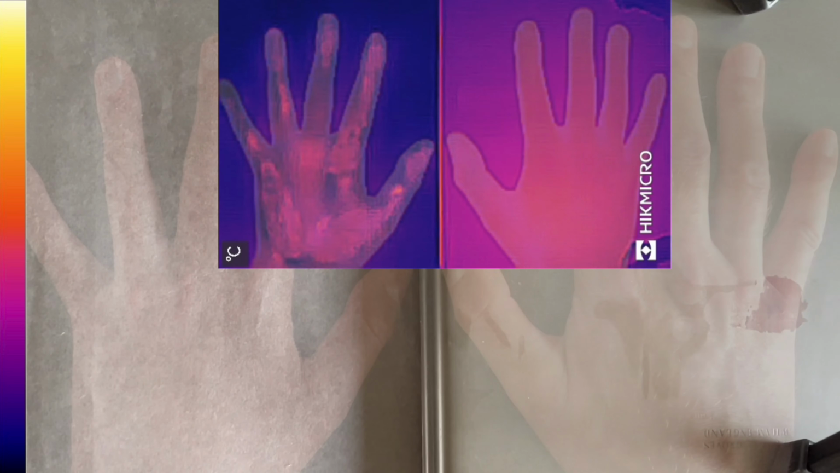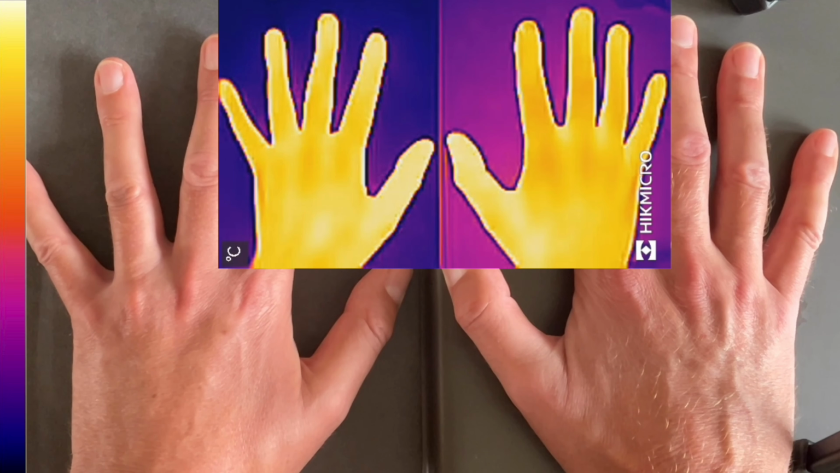This is a great predict and explain activity to use with students when teaching physics.